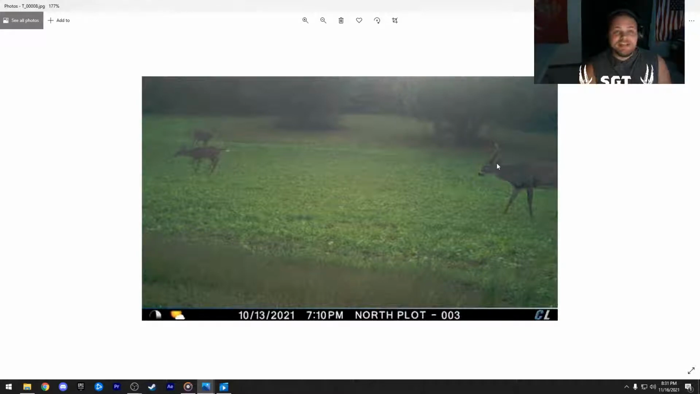But just an interesting buck overall. All right, let's end that one. All no's on that vote, which is a little surprising, but crazy looking buck regardless.